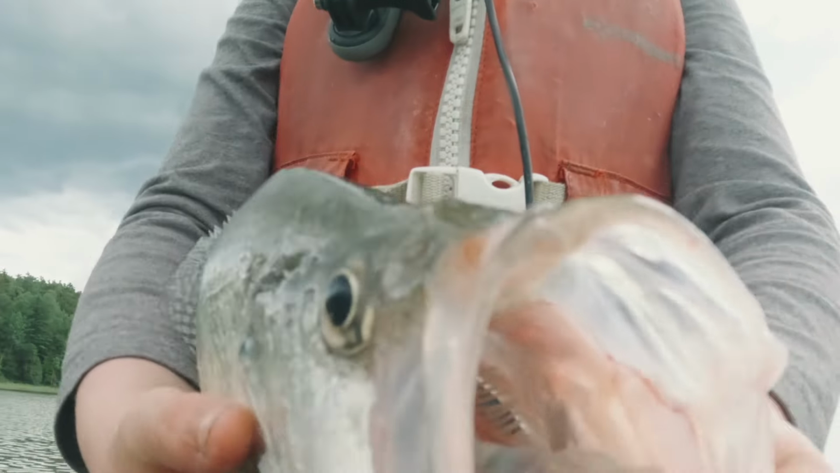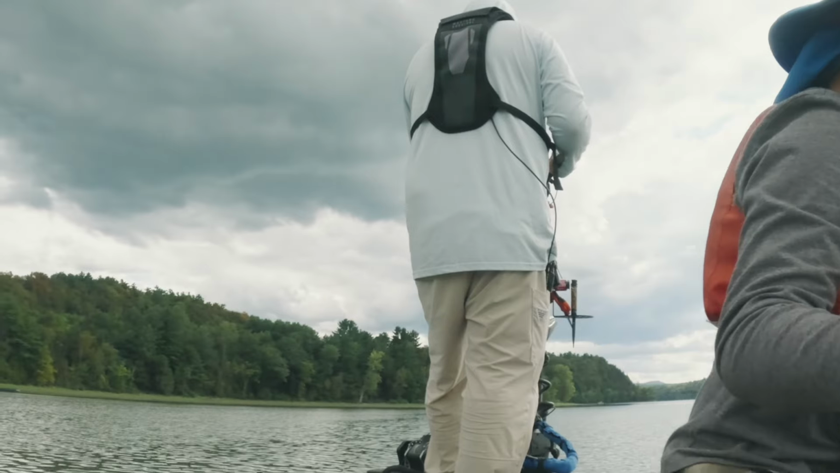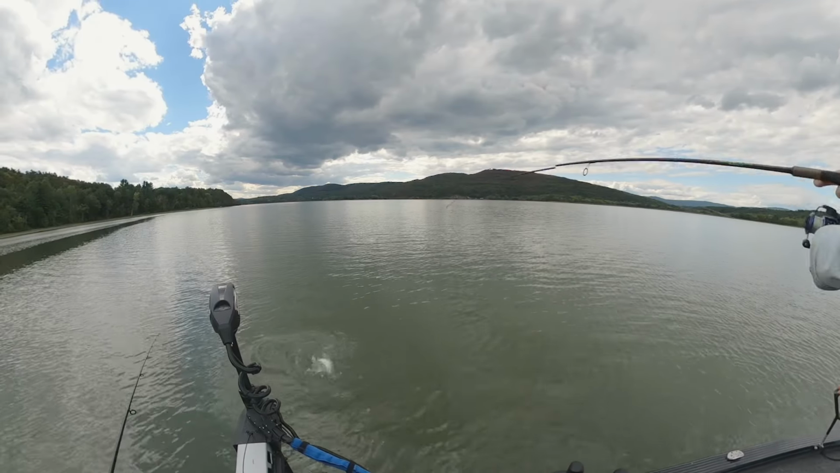You know, if you're out there looking for a good meal, there are plenty of 13, 14-inch crappies today. We also caught a few little white perch. Fisher's got one on right now. Oh, it's a perch. But yeah, that's the basic technique.